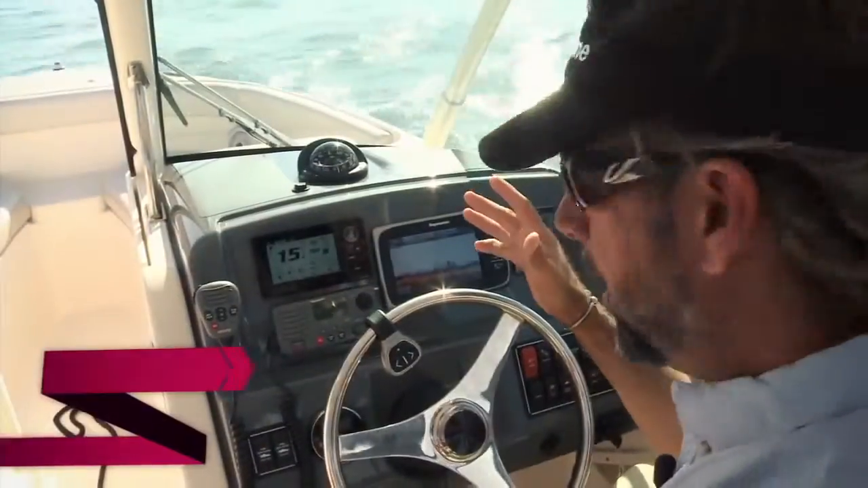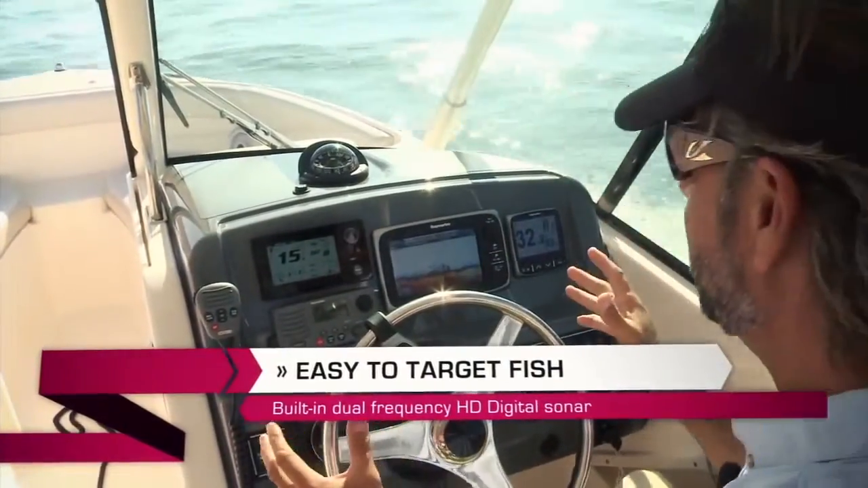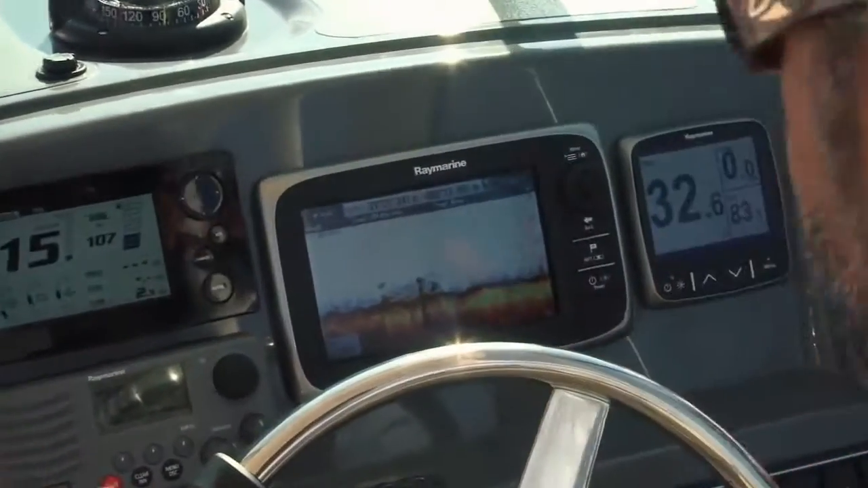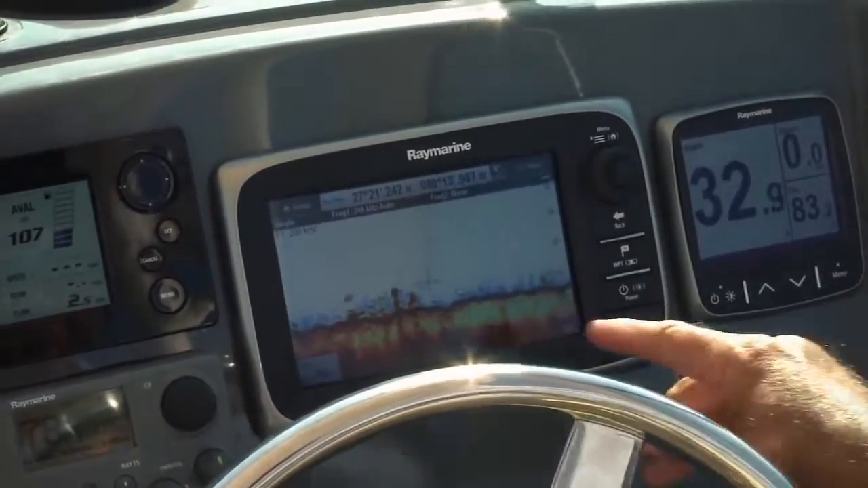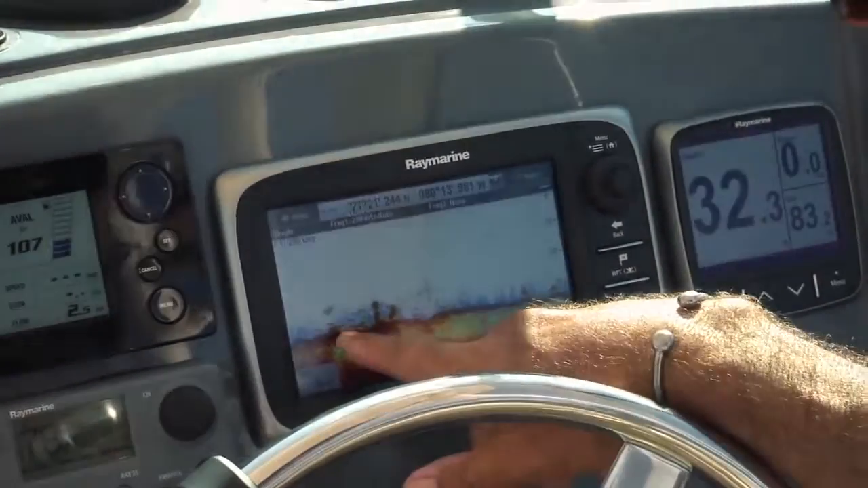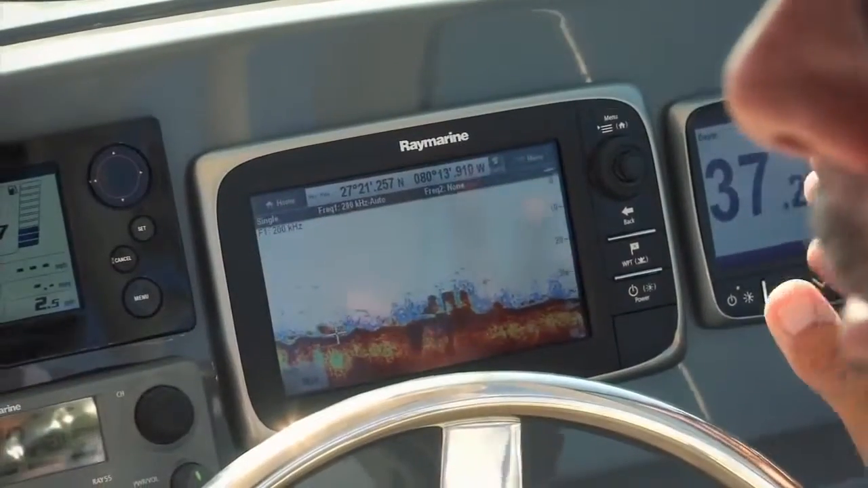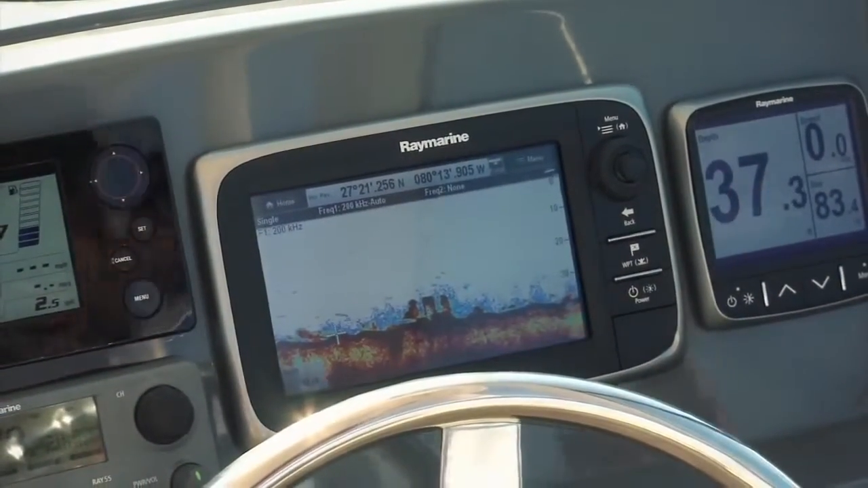The beauty about using a digital fish sounder is that you just turn it on and you're marking fish. There's no adjusting the gain or anything. I mean, right away, here we go. We're marking fish. Those are obvious fish. You don't have to be an engineer. You're an expert. You turn it on, you're literally a fish expert.